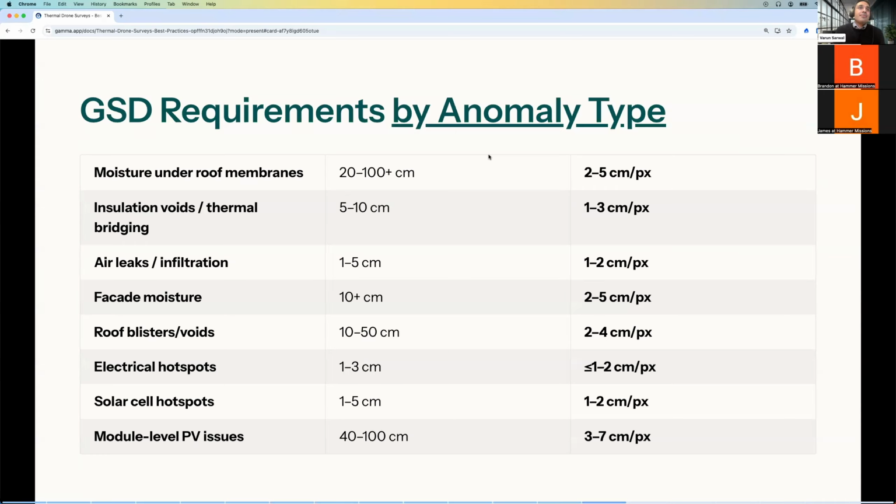So this is where it really pays to understand what you're looking for. For example, if you're looking for moisture related things, whether on the roof or on facades, a lot of the moisture tends to be big in footprint, taking up 10 or 20 centimeters on the roof or facade. So you can get away with a 2 to 5 centimeter GSD.